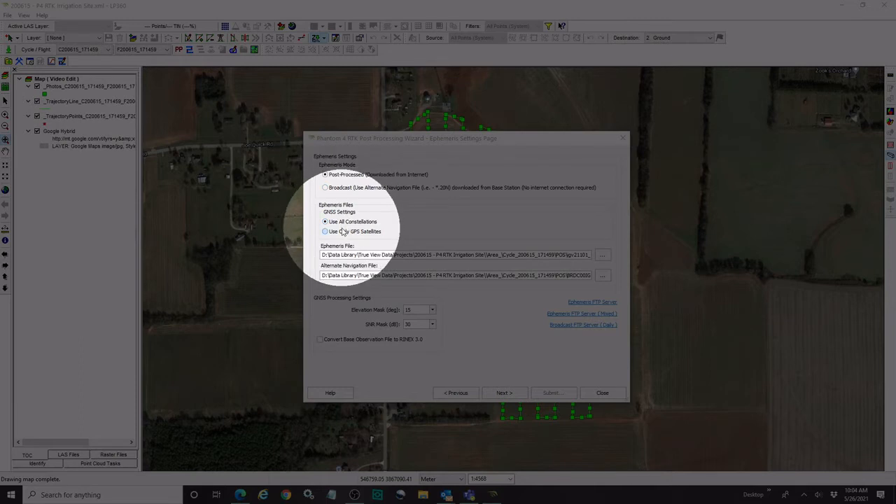The second section is really just a toggle to tell Evo whether we want to use all the available satellite constellations, which again is the recommended default, or sometimes there may be certain circumstances when you might want to just use the GPS satellites, if you're getting some noise or issues with the overall quality of your solution and you have a good GPS solution. You may just want to limit to the GPS satellites. So you have that option to toggle here.